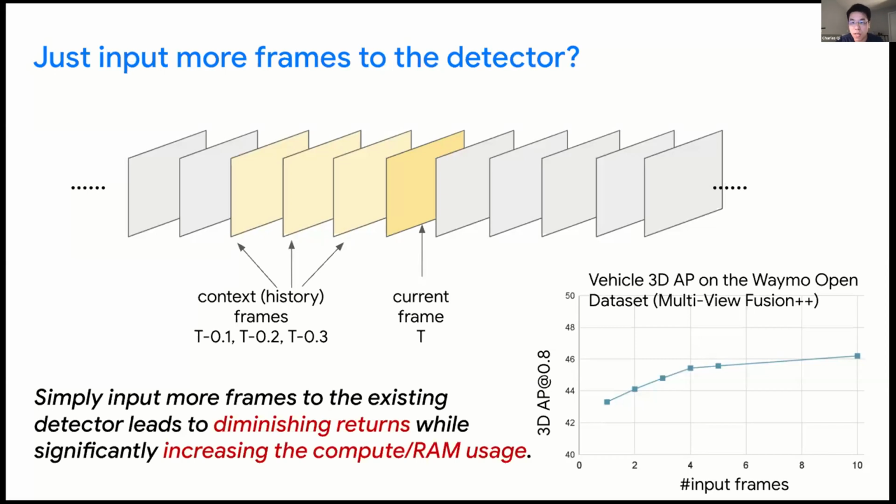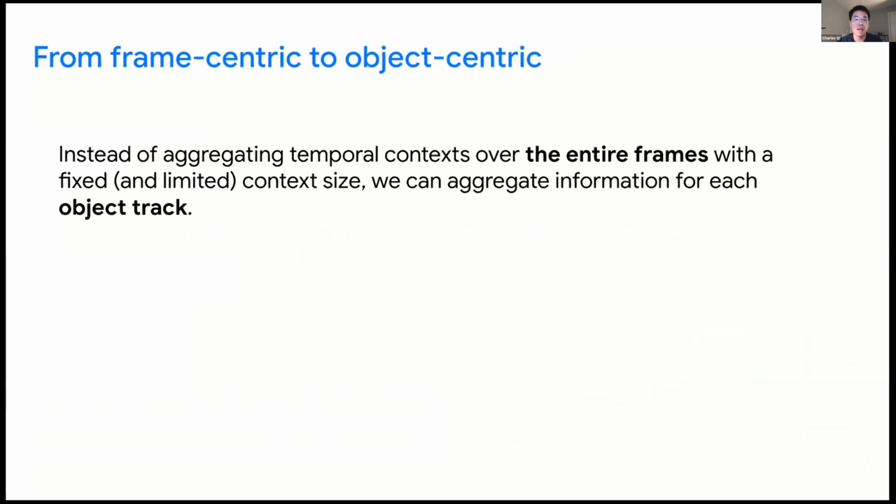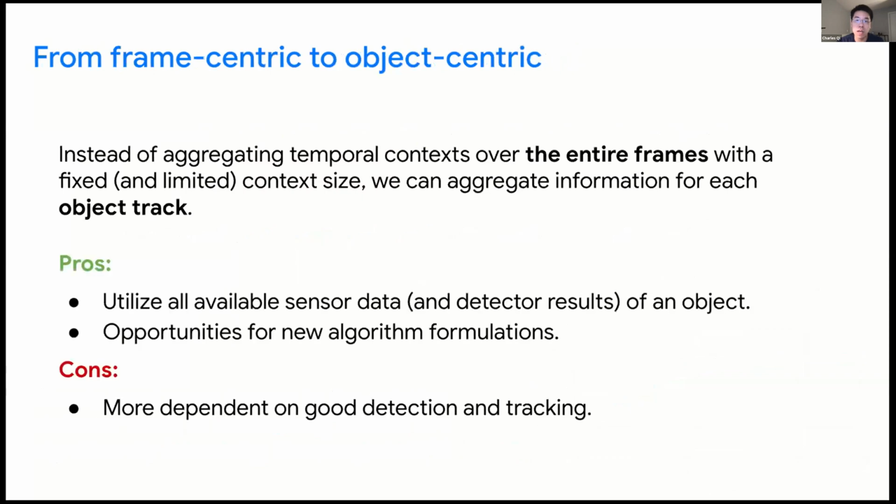Some objects may appear in up to 100 frames or more, while some other objects only appear in 3 or 10 frames. Setting a fixed frame context size cannot adapt to different objects. To address this issue, instead of aggregating temporal context over the entire frames, we can aggregate information for each object, such that we can leverage all sensor data captured for an object.